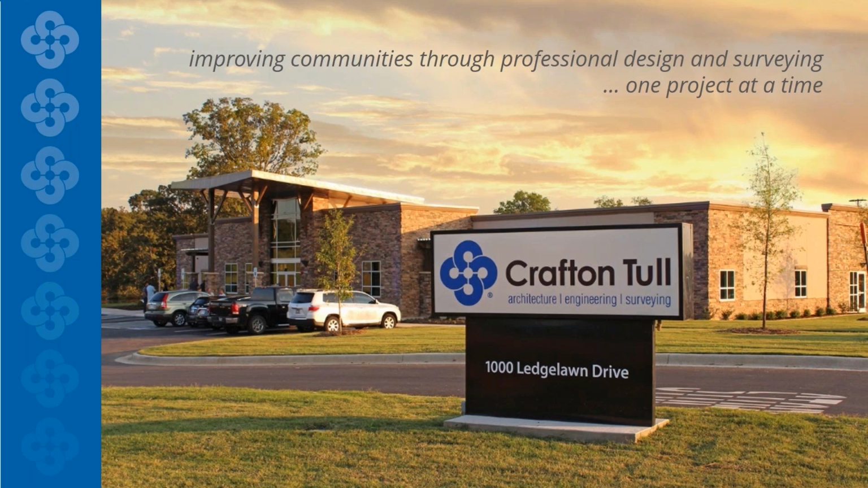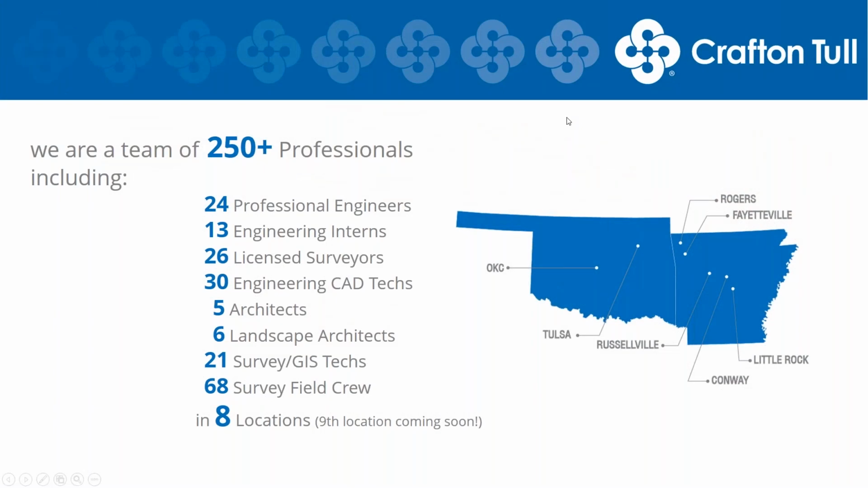We're a multidiscipline firm in Arkansas and Oklahoma. We currently have 8 offices across Arkansas and Oklahoma and are looking to add a couple more in both of those states. We have dozens of professionals across all of our offices. Jeff and I currently work in our Conway office and lead the UAS division out of Conway.